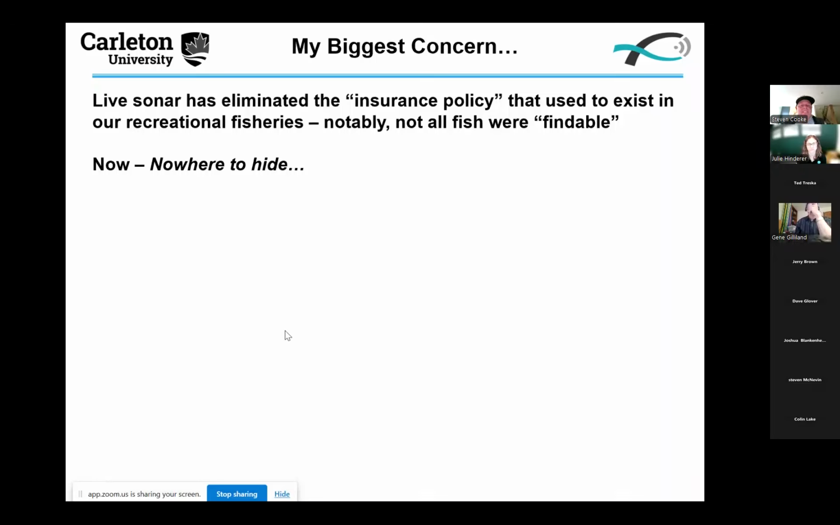Last thing I'll leave with you, my biggest concern, that live sonar has eliminated what I call the insurance policy that used to exist in our wreck fisheries. There were fish that we could not find, and now there's simply nowhere to hide. Those fish were out there, and it's possible that somebody might have stumbled upon that pack of cruising smallmouth in the middle of the lake, but relatively unlikely. And those were the fish that were there when we fish down the easy to catch ones. That's the insurance policy, that reproductive potential when we fish down the easy to catch fish. So that insurance policy is now gone. And I think that's probably my single biggest concern that I'll leave you with.